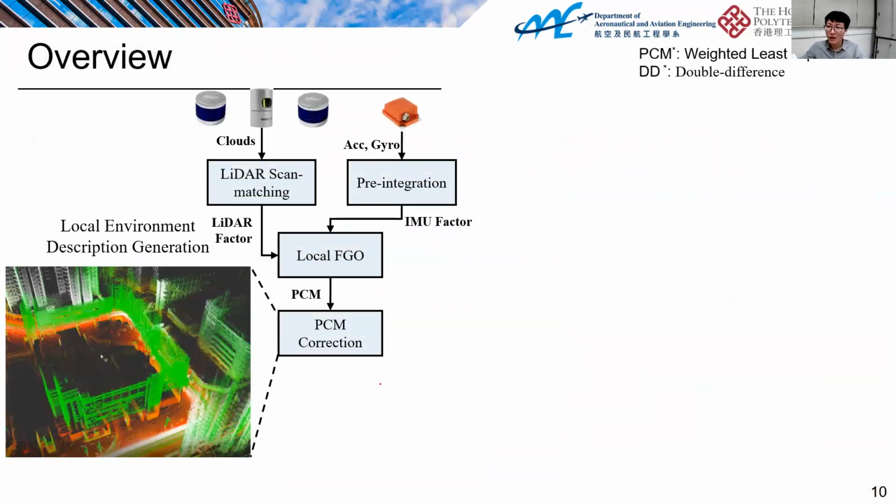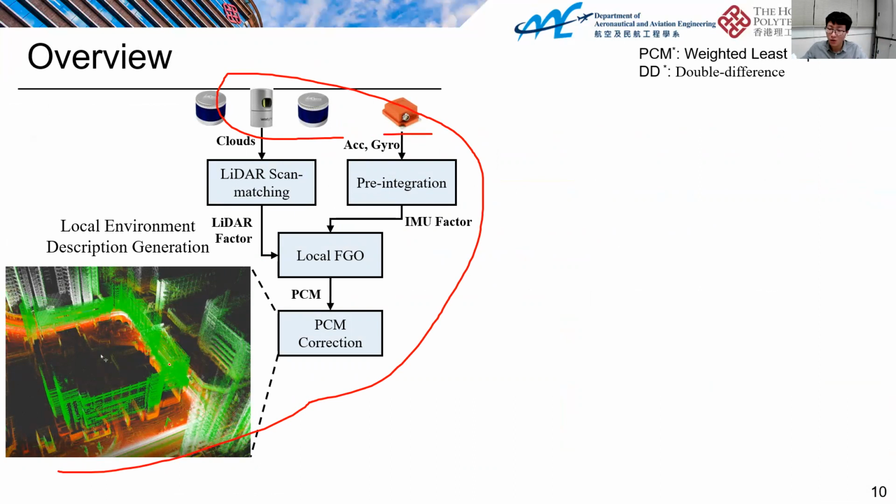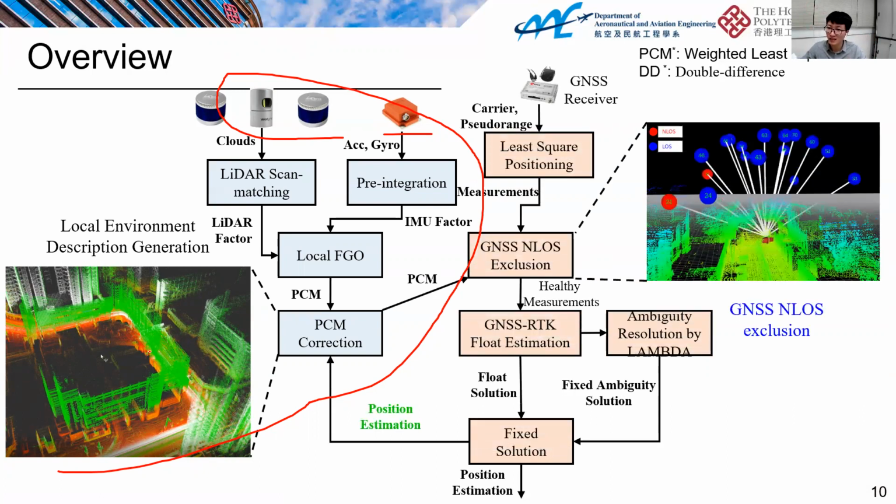Okay, the overview of our method. The first step is that we use multiple LiDARs and an IMU to generate a local map. You can see the tall buildings can be generated. Therefore, the potential NLOS sites are going to be detected using the map and the GNSS measurement, and we can